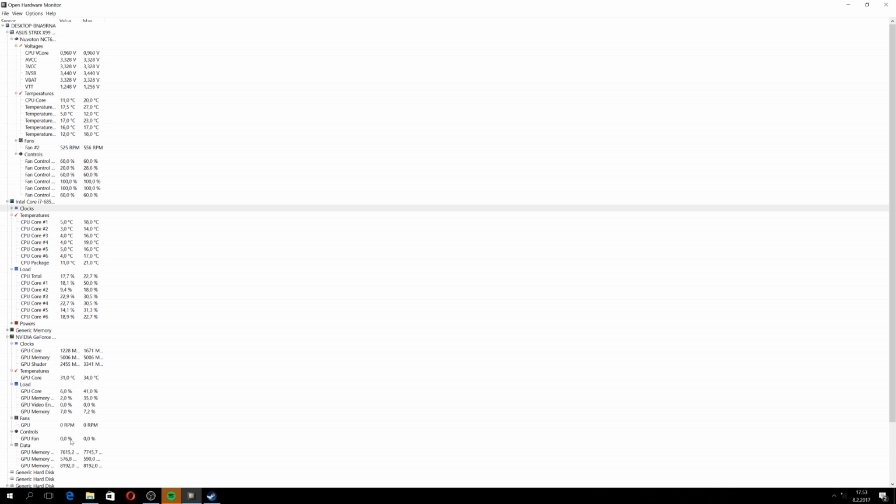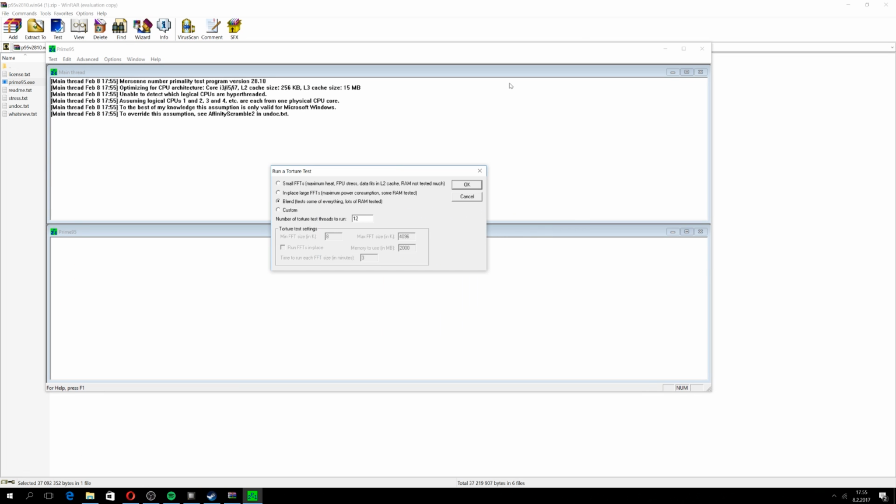And I think we should do some stress test on the processor at this moment, like do some prime numbers. And here I have Prime95. It just calculates prime numbers and it's really hard on the processor. I didn't do this at the start of the video, but I have done this earlier, and the temperature that the CPU operates at with this is here now. I edited it here. So let's try to get below that.